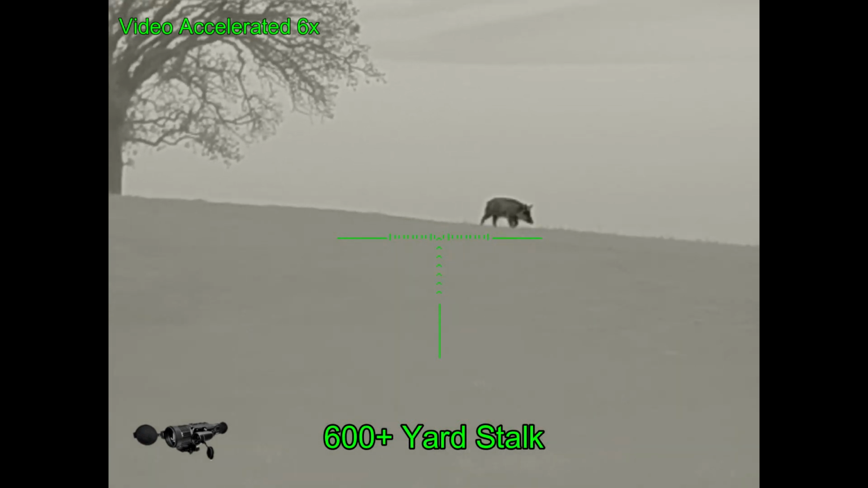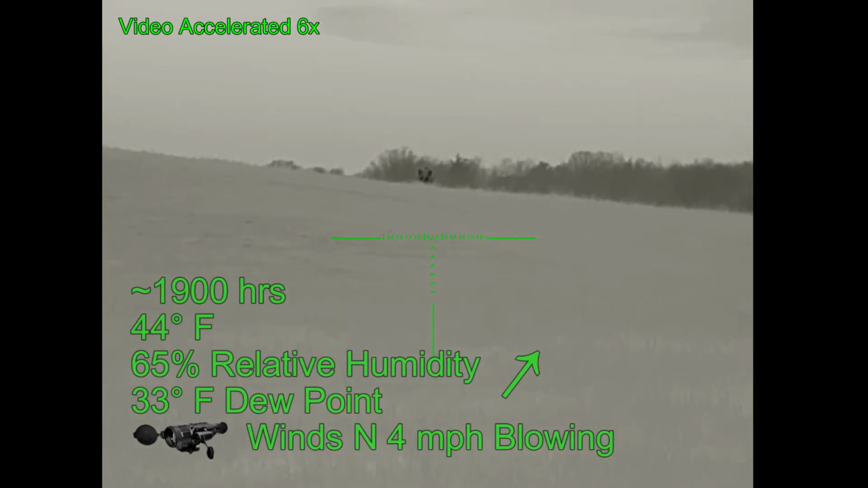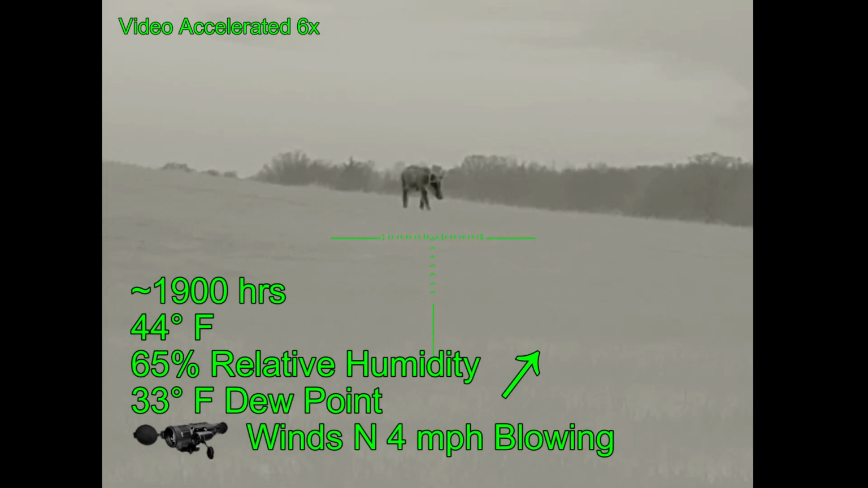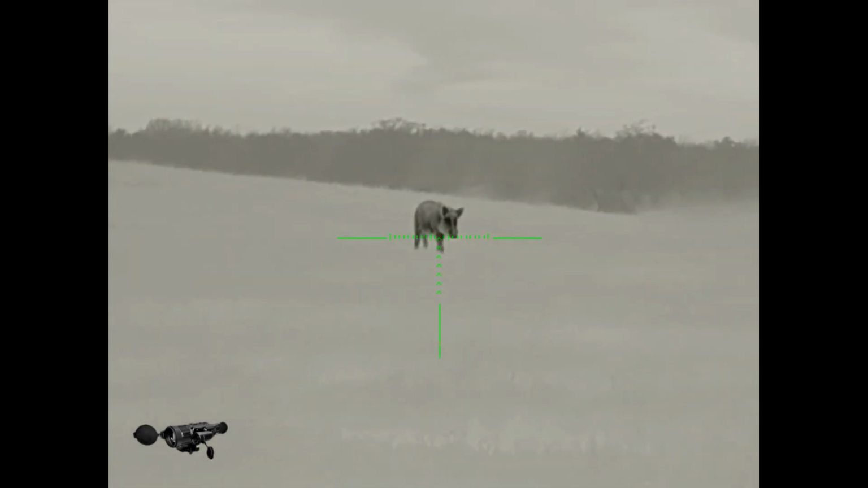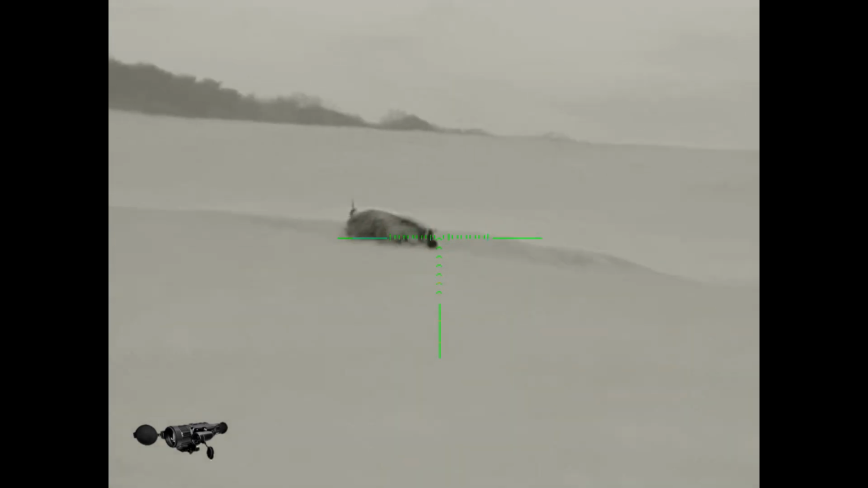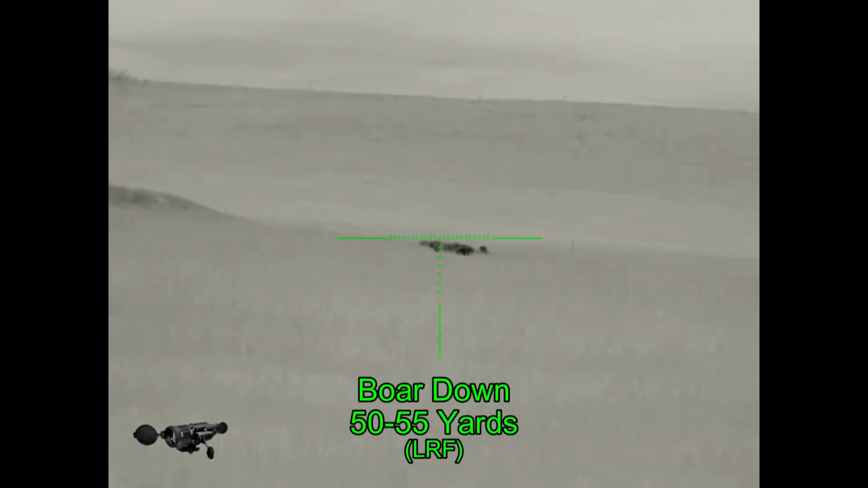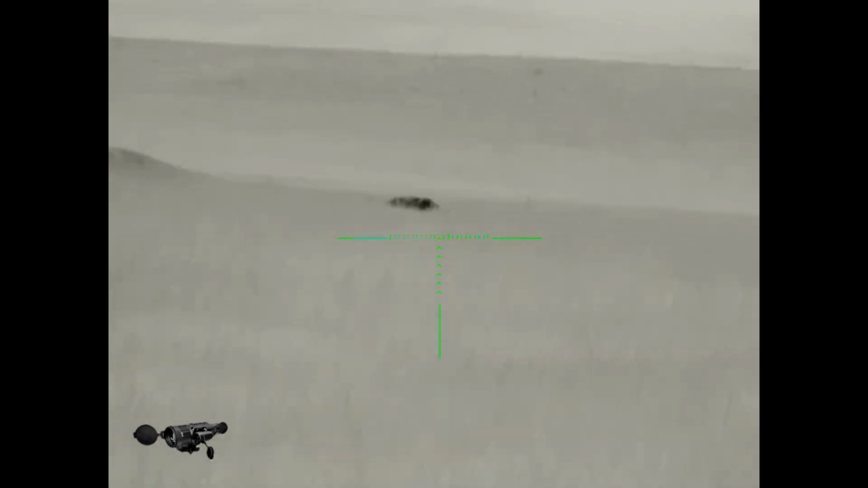So here we made advances on the hog. And now the hog, very graciously, is slowly working his way towards us. The wind isn't a problem at this point. And we're just waiting till he clears the ridge. Park, then shoot. Woo! 3, 2, 1. The first 3 shots all connect. And I believe the 4th shot missed. But we got a boar down at 50 to 55 yards.